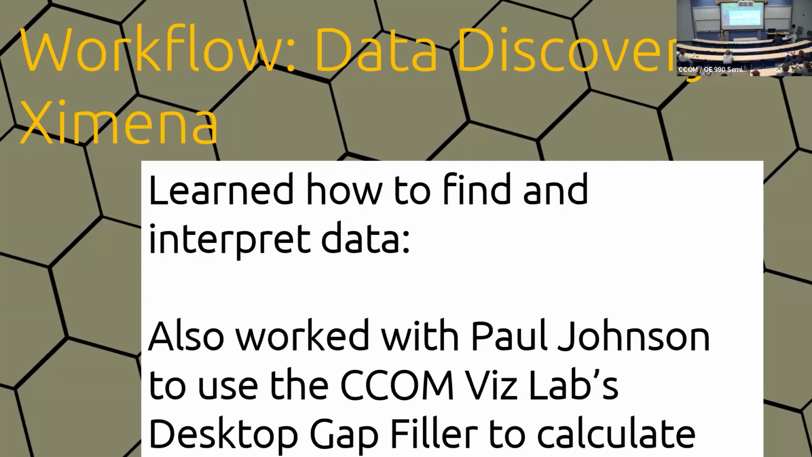I think Galapagos Islands in the Eastern Tropical Pacific, a new initiative there. So you get to learn a lot about how to find data and all this work we do to figure out what data is where, which is way more complicated than it should be. And she also got to use some of the tools this lab has created.